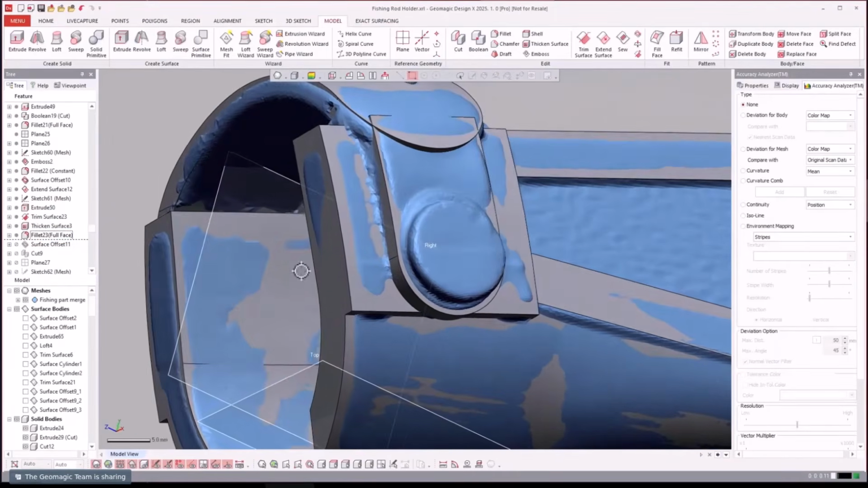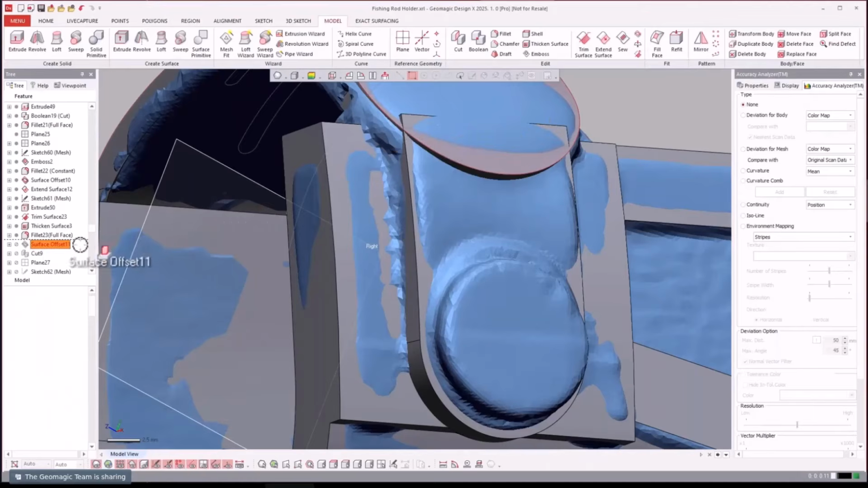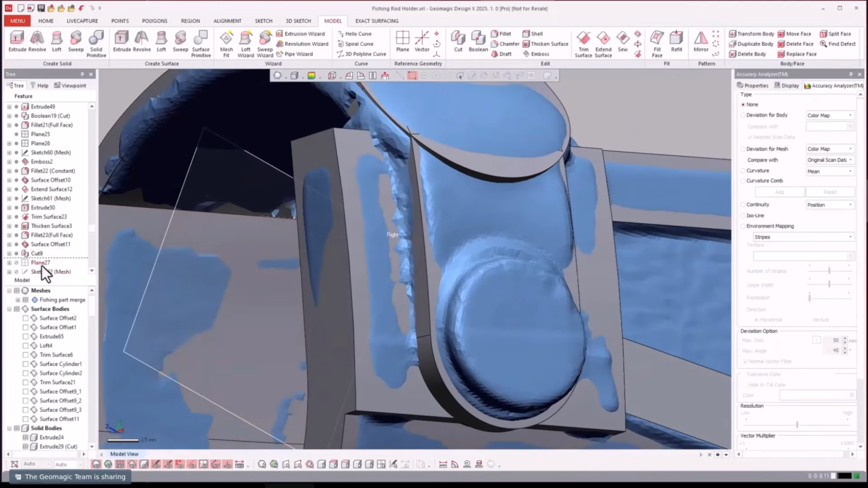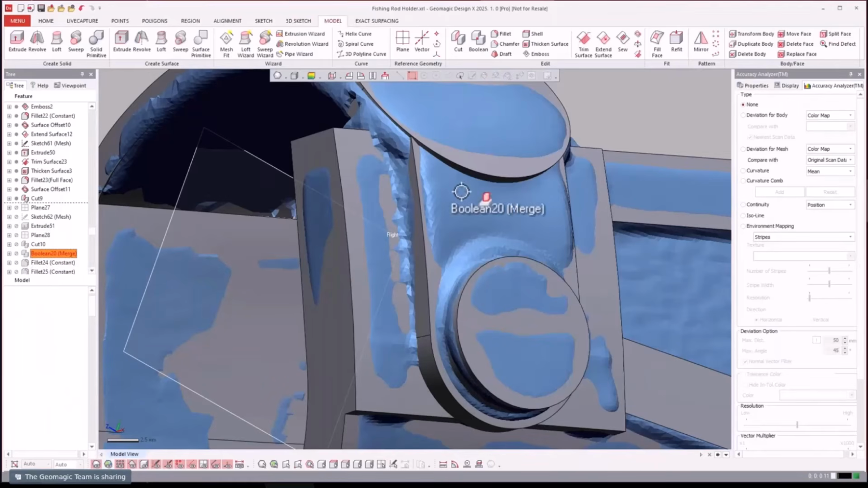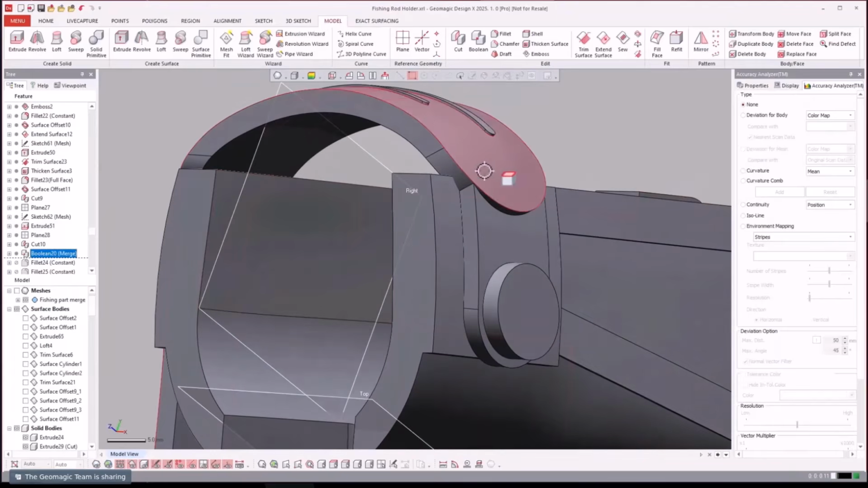So you see that right there? And let's see how they go about this one here. Oh, surface offset 0. Cut it. And then here we'll jump forward. We did an extrude there, merge it all together. So hide the mesh there. So surface offset 0. We thicken that, added this.